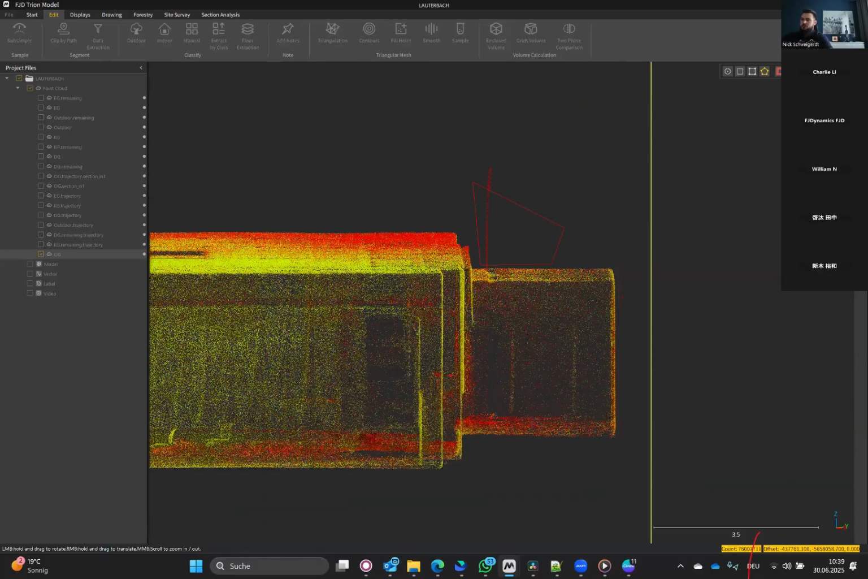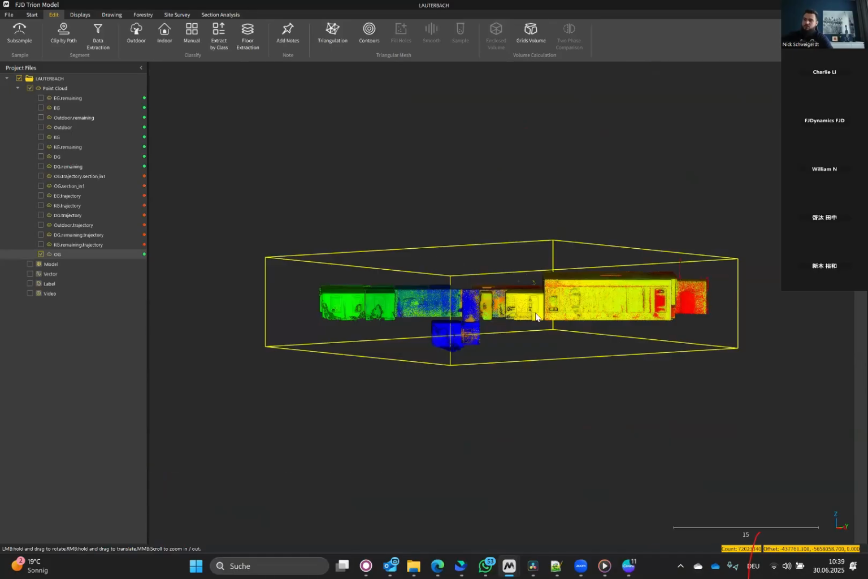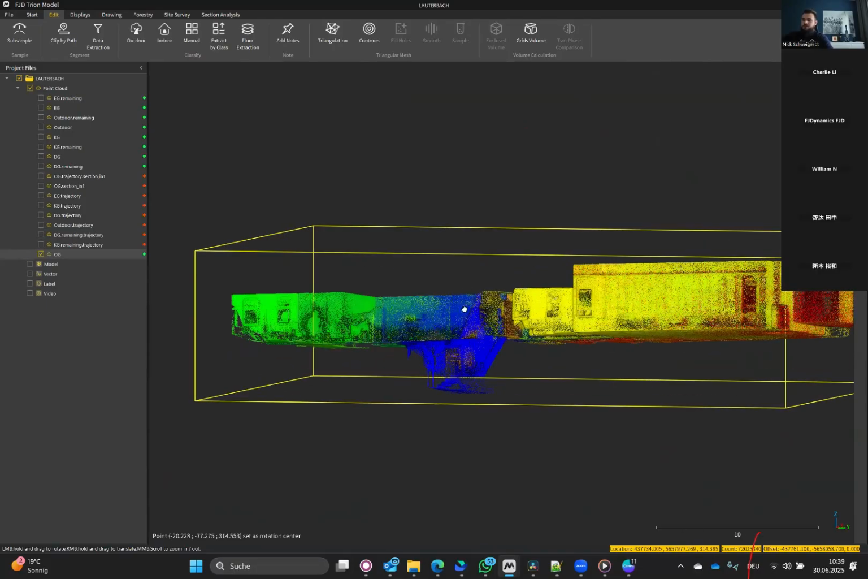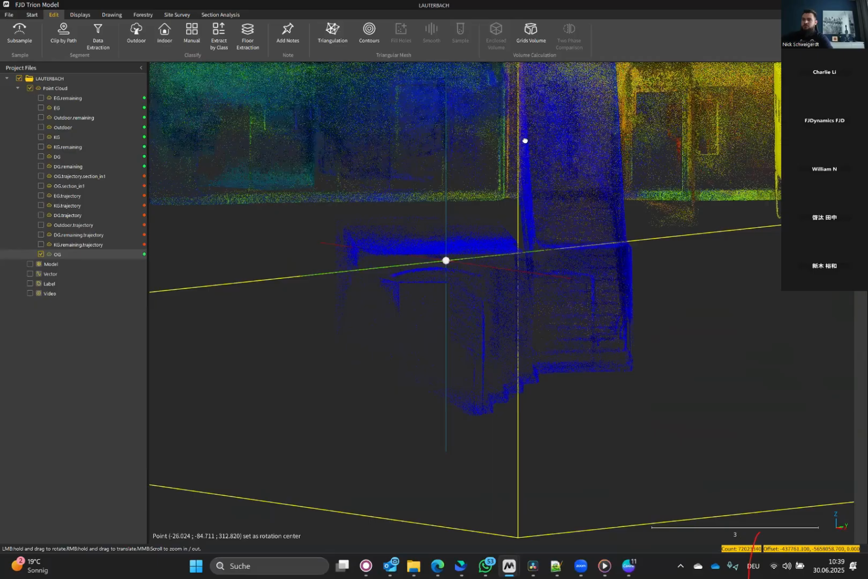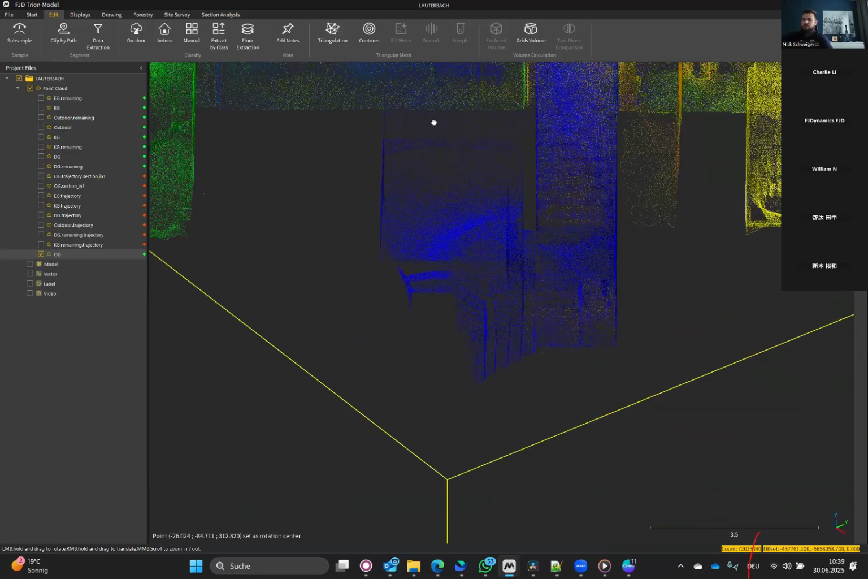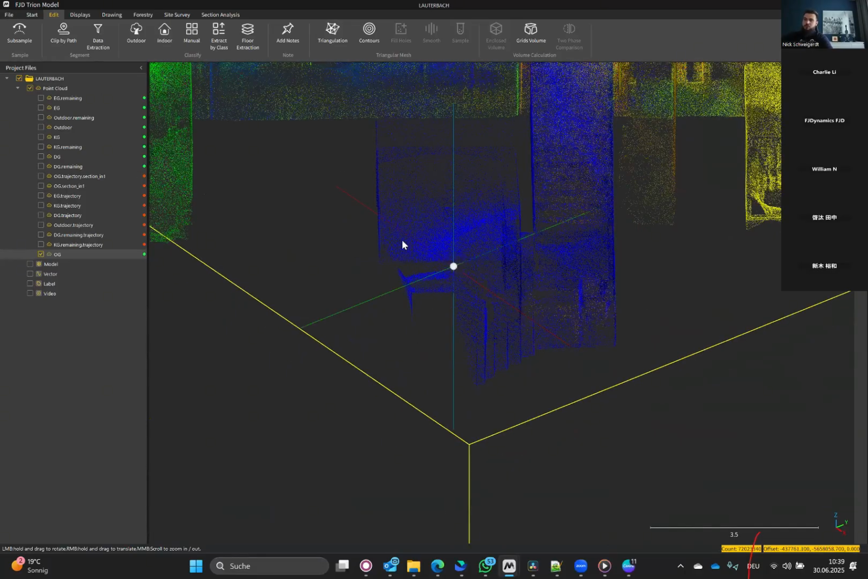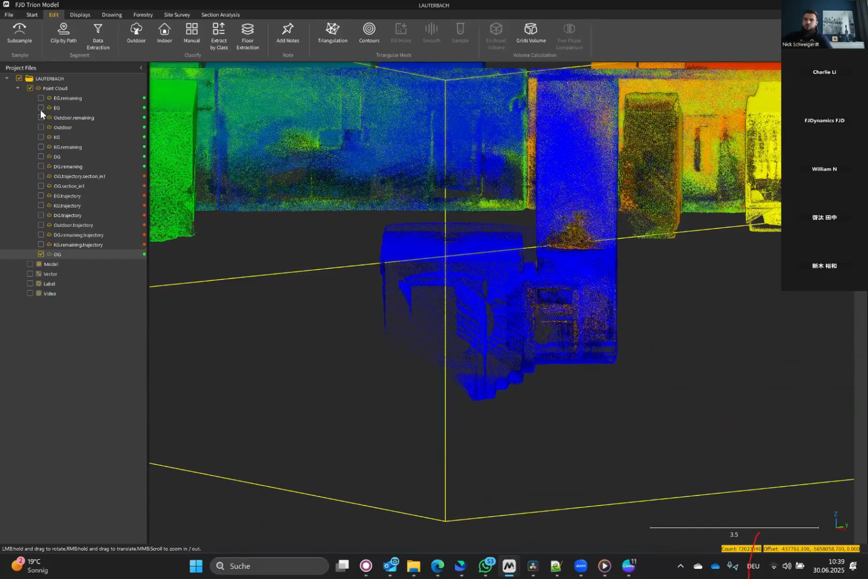So keep that in mind. Delete. Oh, yeah. Well, never mind. So what I usually do is I will also delete this area because I have this area scanned in my indoor first floor scan, but for now I will leave it to show you the results.